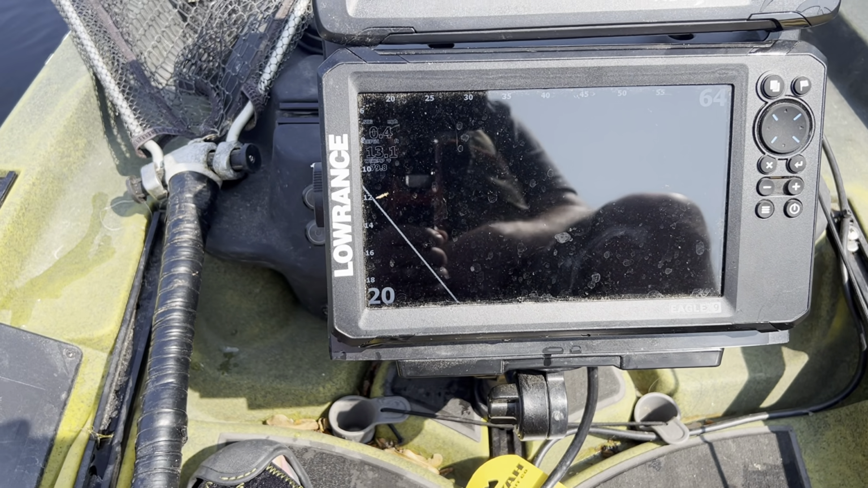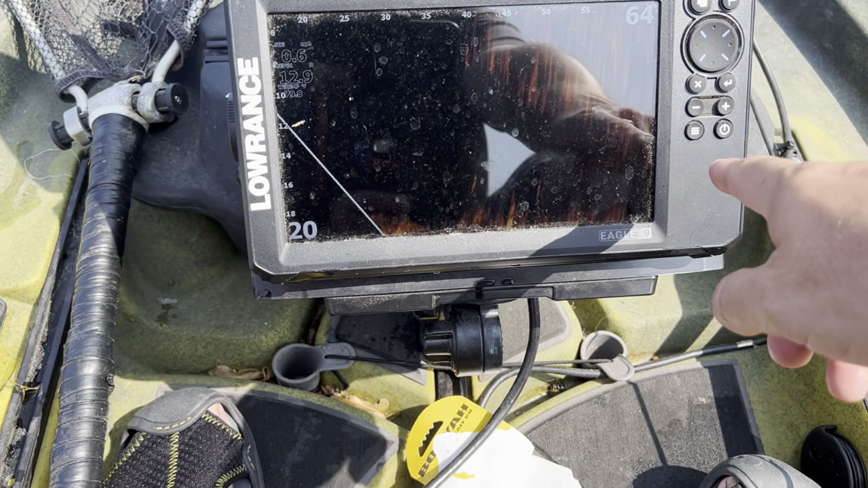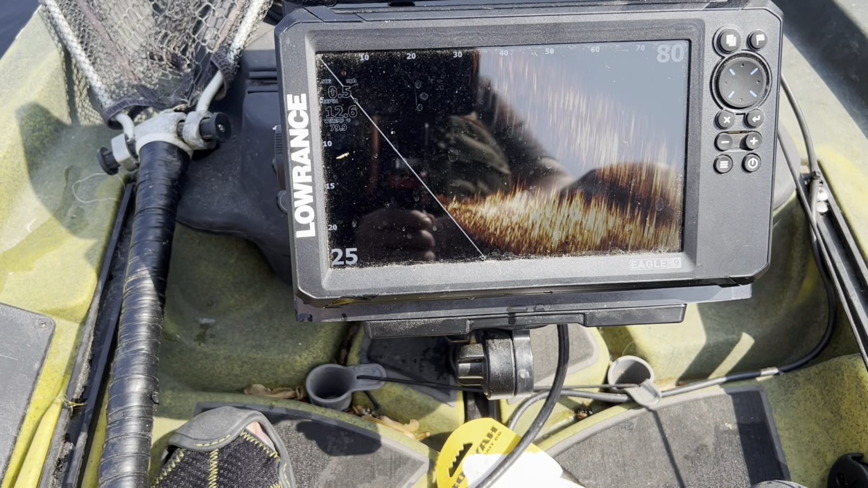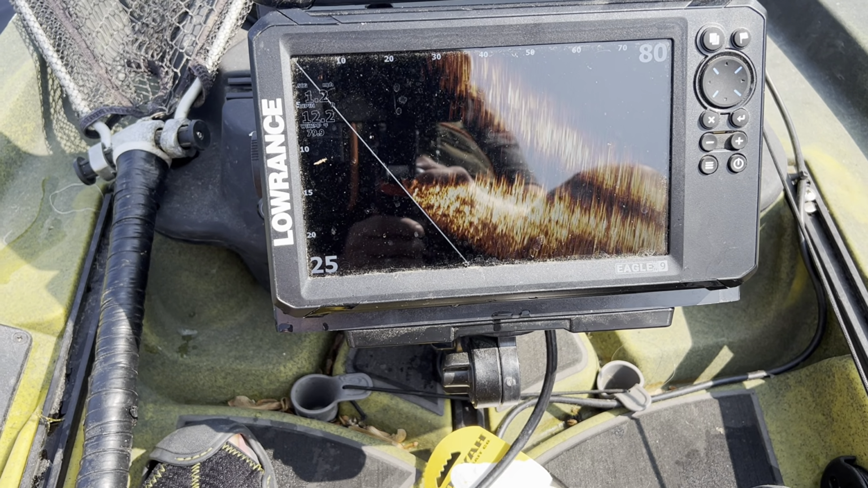And as you can see, we're in a little deeper water. We're in 13 feet of water, 12 feet of water. And I had zoomed in before. So the advice is, not to make this video too long, is just play with that in and out and play with your depths depending on what you're fishing.